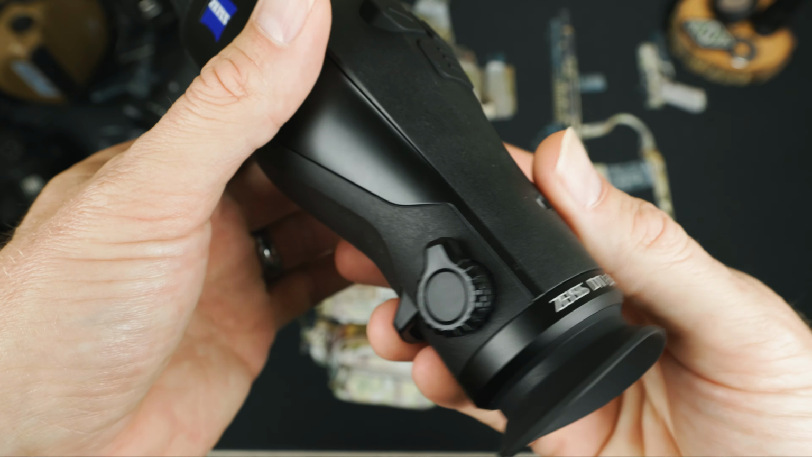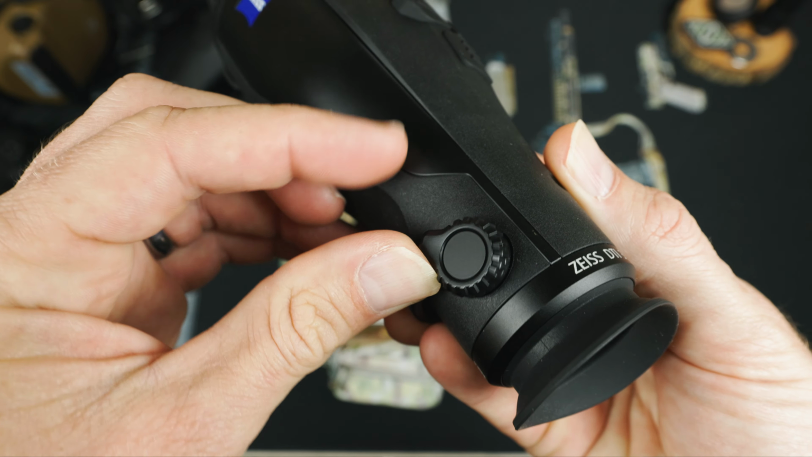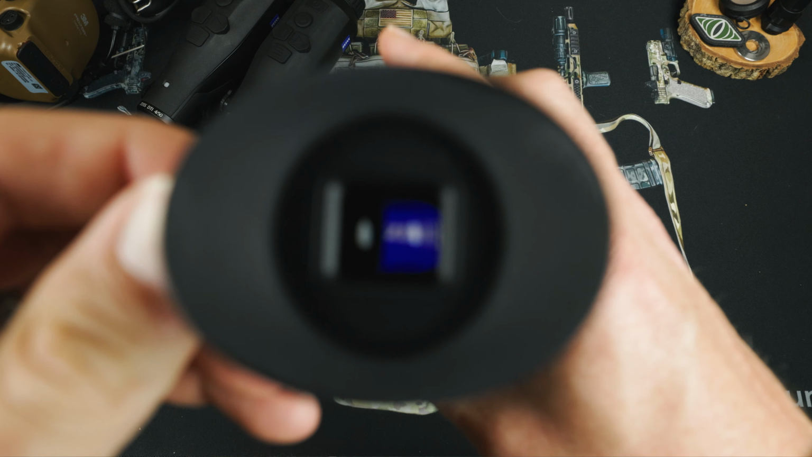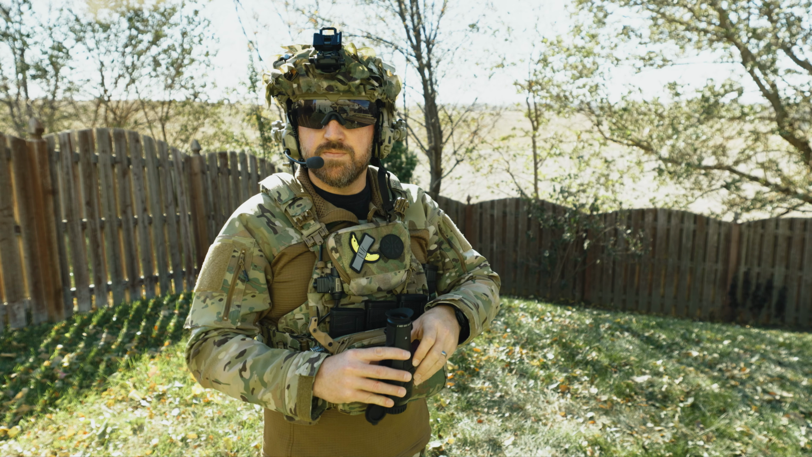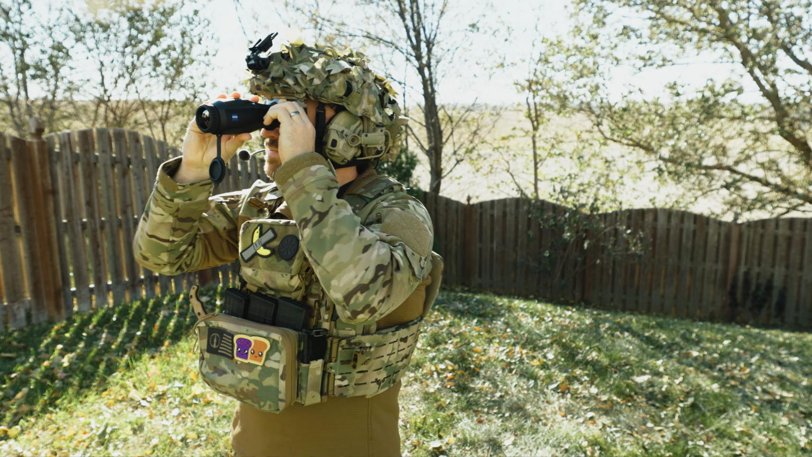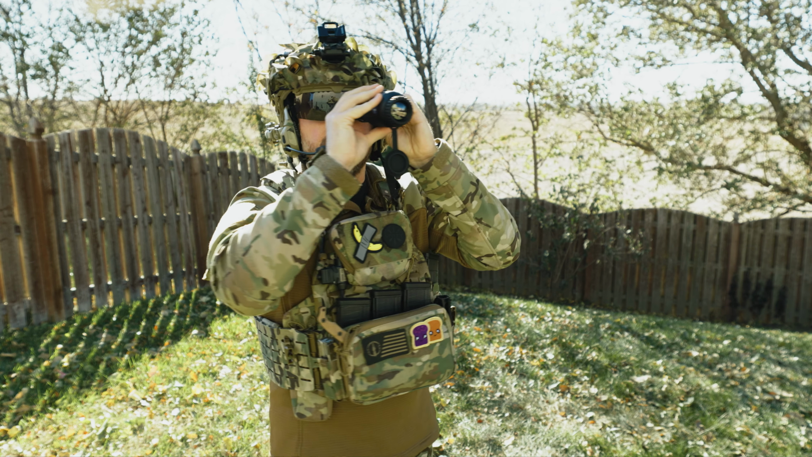Moving on though, next we have our ID marker of the model number on the ring by the eyepiece. Then moving upward, we have our diopter. This is extremely useful as it brings the image closer or further from your eye. You adjust this to get the perfect distance for your eyes or glasses. So even with our OpsCore step-in visor, we can adjust our diopter for the correct viewing distance, or change it if we move to a different optics configuration.